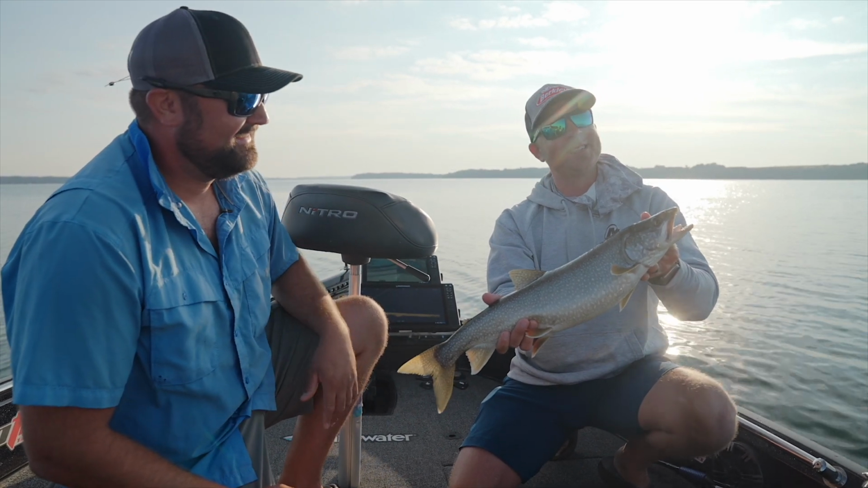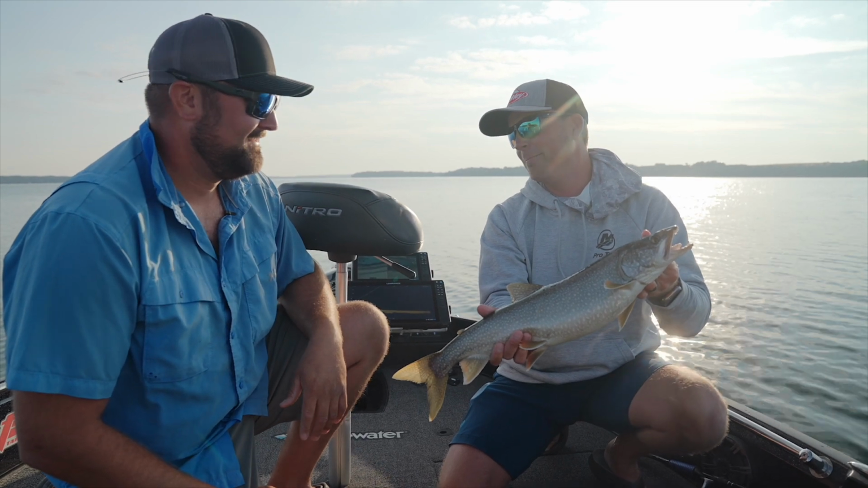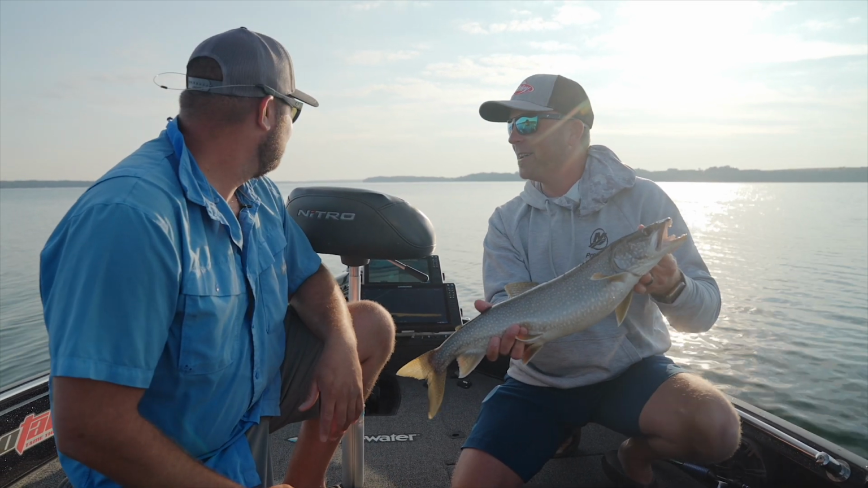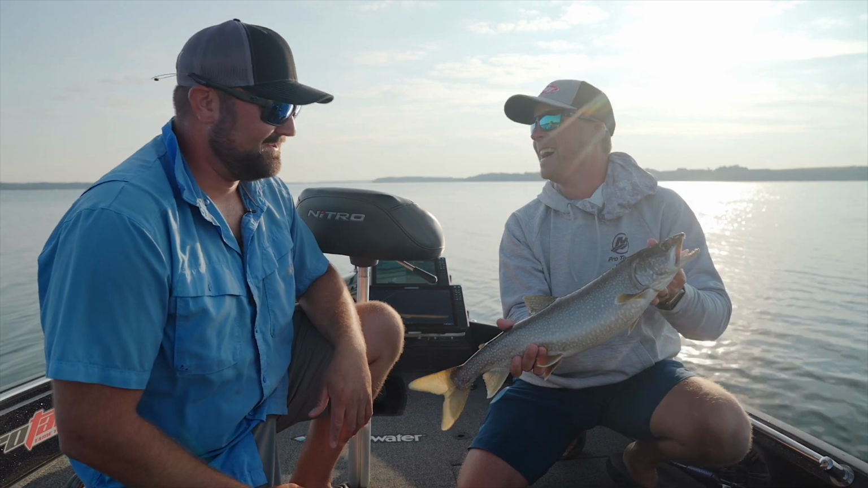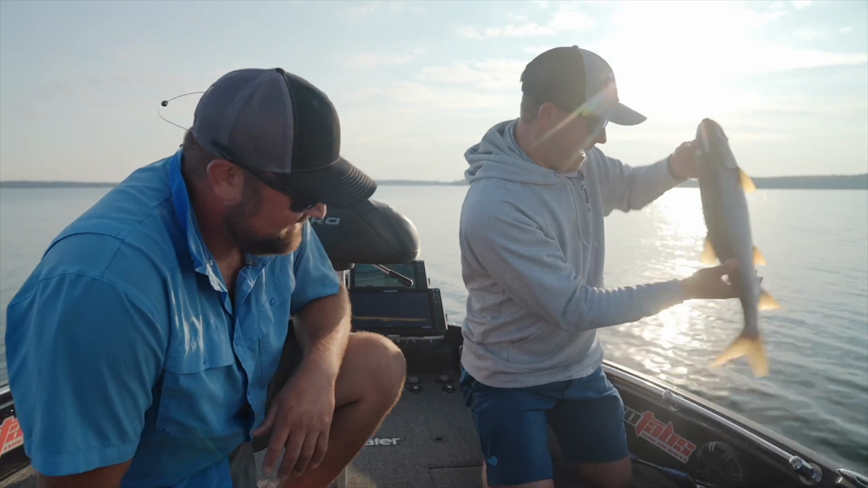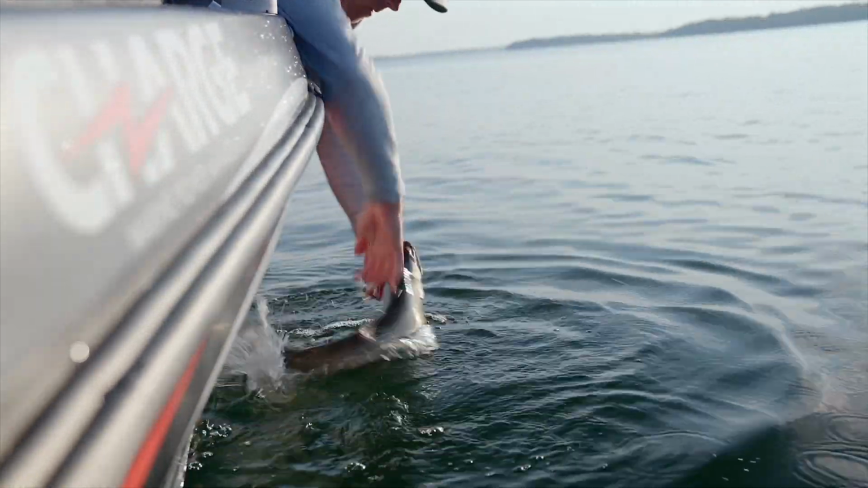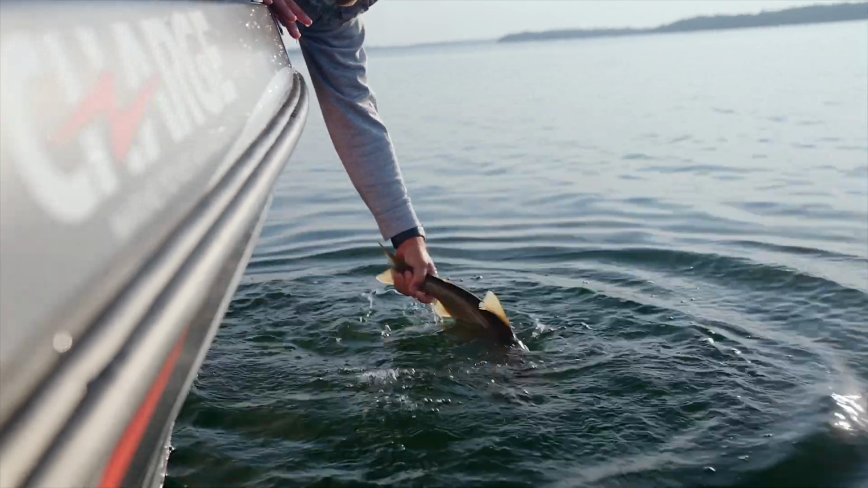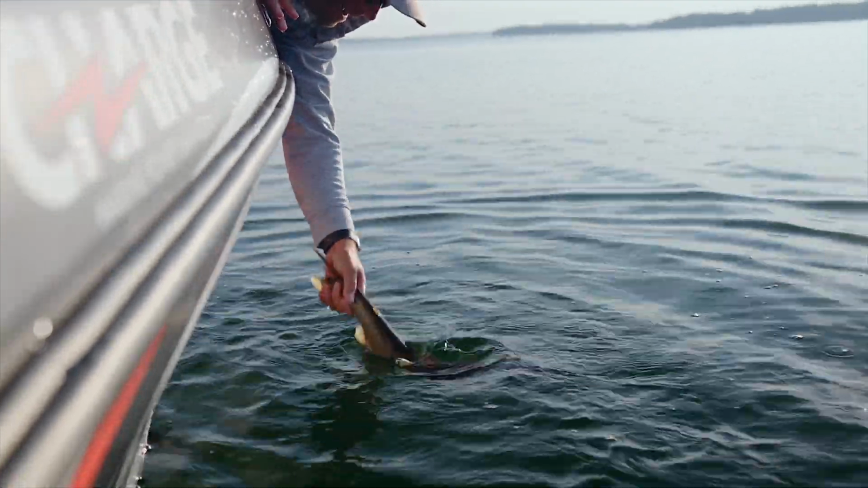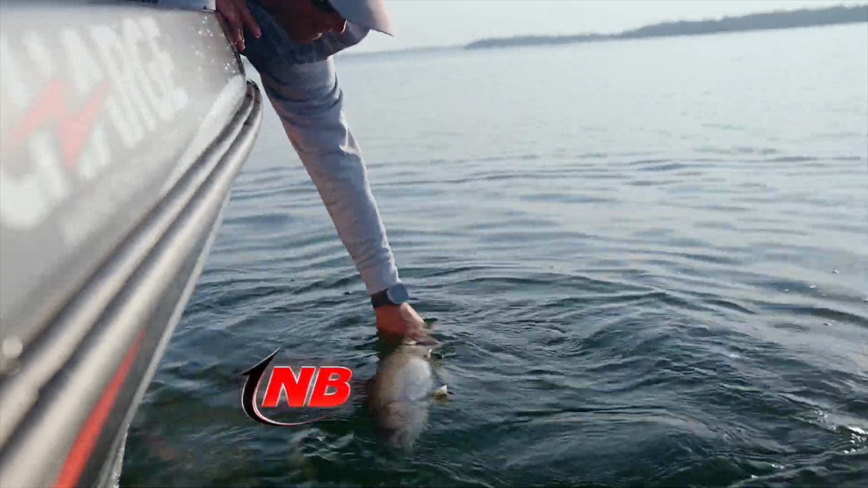I mean, this is ridiculous, right? We're talking 85-degree weather, middle of September. We're like the only boat out here. Flat, calm, beautiful morning. We're gonna get after him, but that's a nice one right there. Let's get that one back. Here we go. You ready to go? Holy cow. There we go. Oh, little flip.